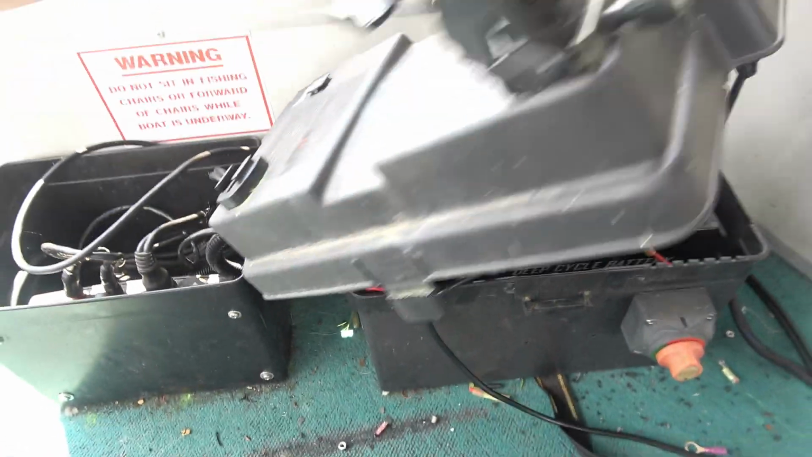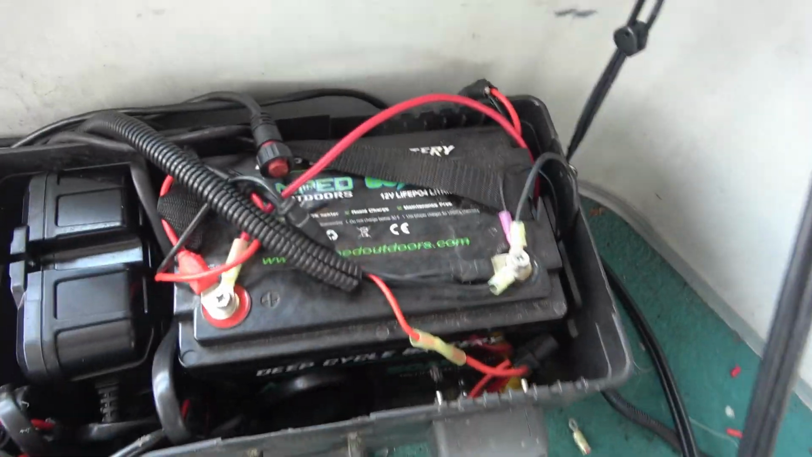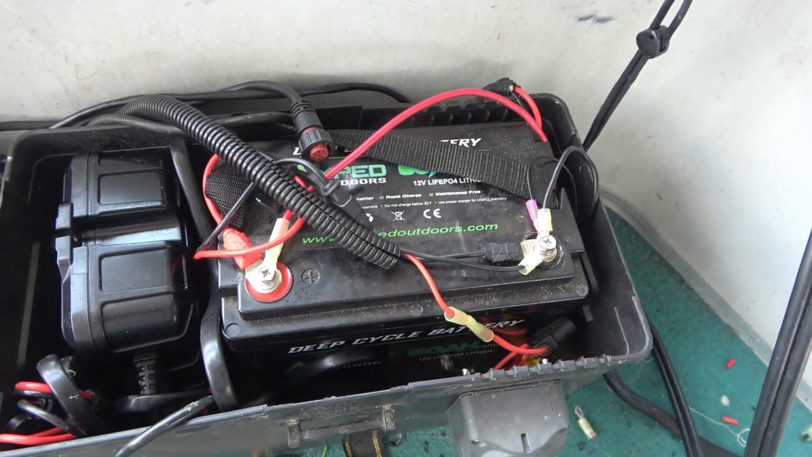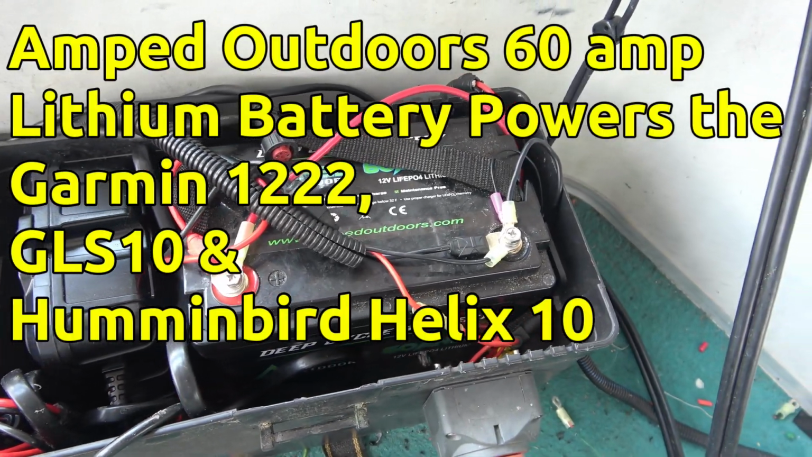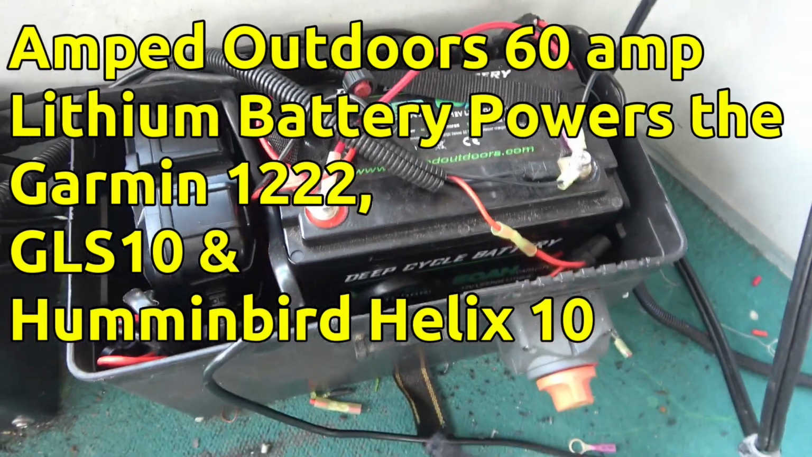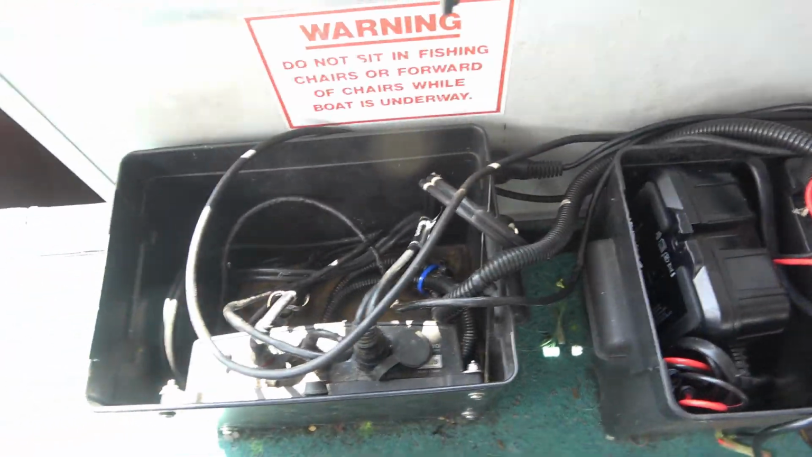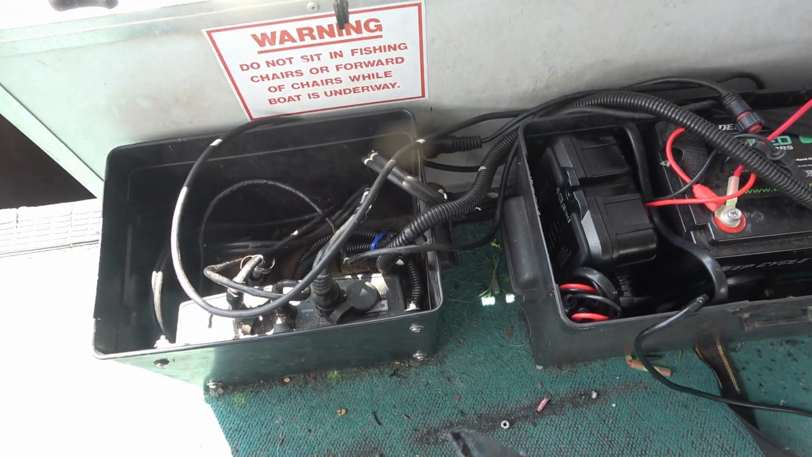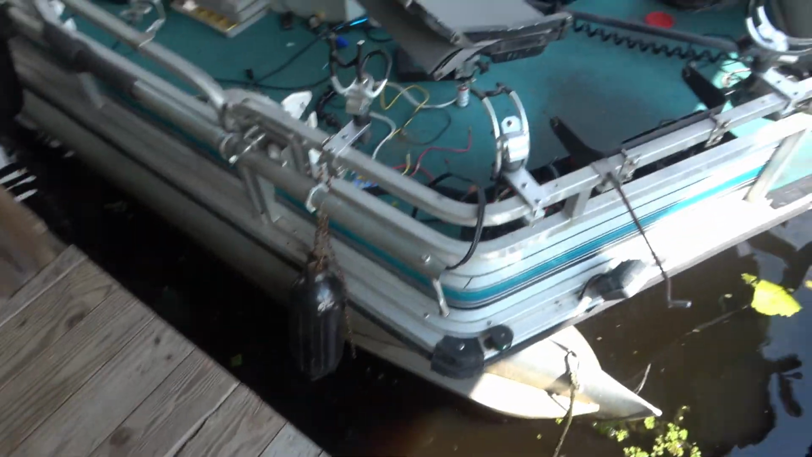Now in the box to the right, I keep the battery chargers. I keep a 60 amp Amped Outdoors lithium battery, and this battery is dedicated just for my electronics. This is for my Garmin 1222, the black box, and my Humminbird. So I'm going to go ahead and get started, and I'll jump back when I have it installed and ready to catch some fish.